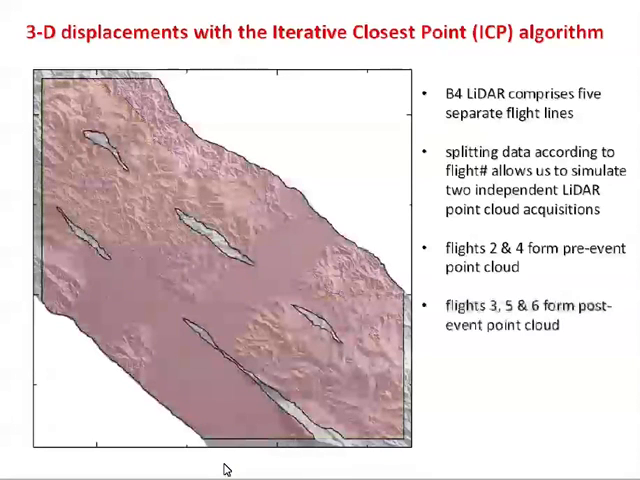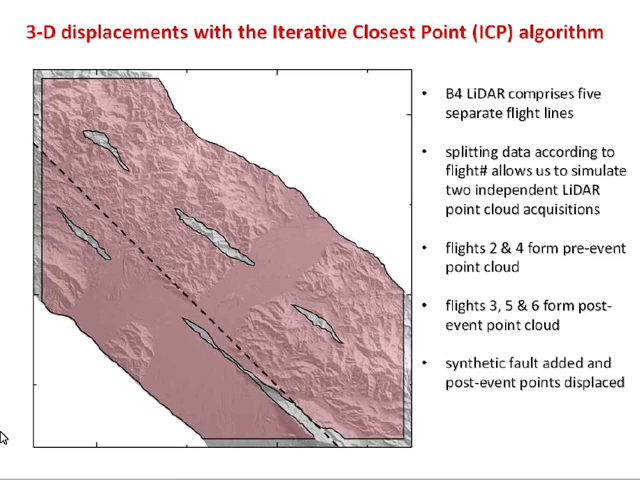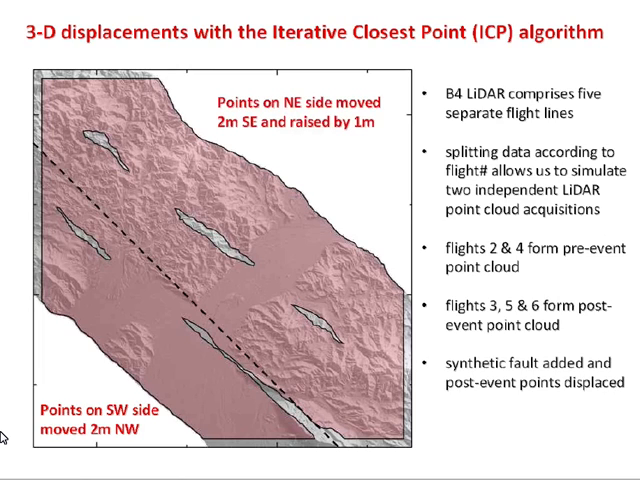And we took 3, 5, and 6. I don't know why they're not numbered 1 to 5. For some reason, they were 2 to 6. Anyway, we took the outer ones and the central one to form the post-event point cloud. And then we deformed that post-event point cloud. We added a synthetic fault to simulate the San Andreas fault. Then we moved points on the southwest side of the fault 2 meters to the northwest. Points on the northeast side went the other way by 2 meters. And we also raised them to see if we can reproduce vertical displacement.